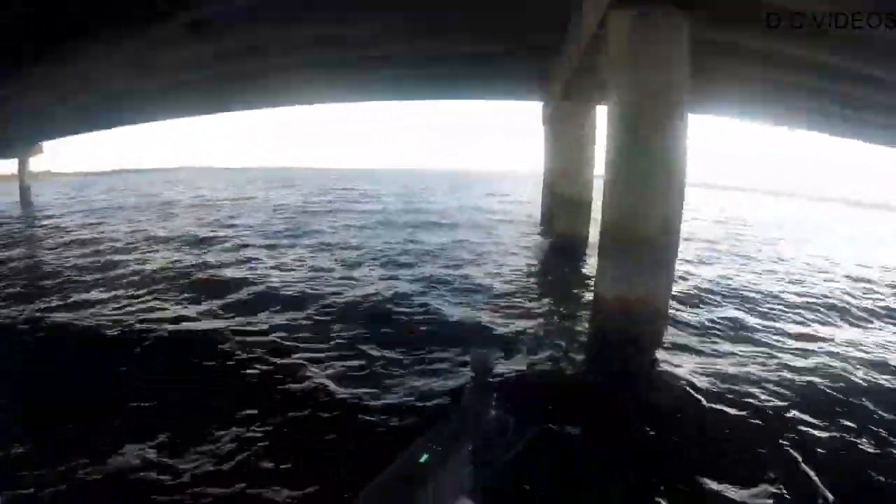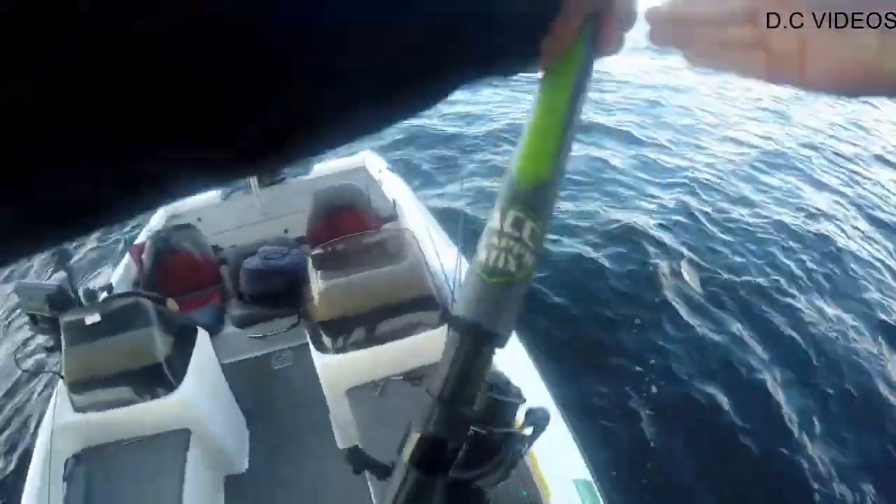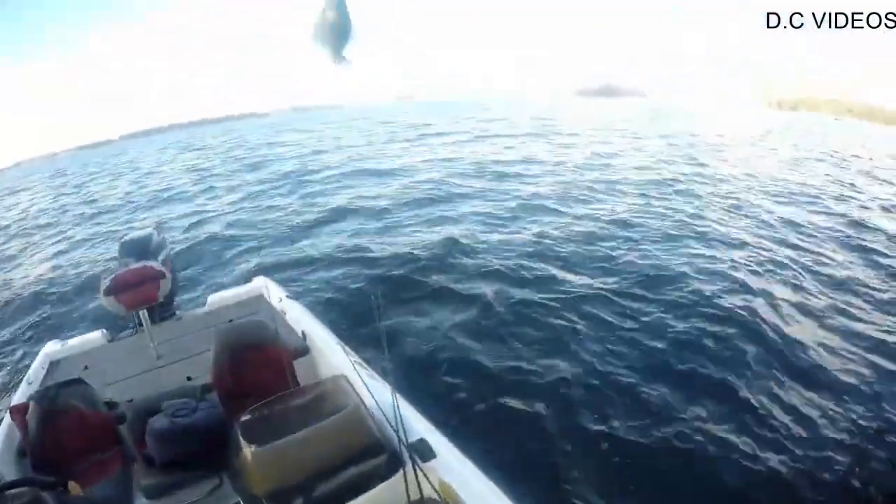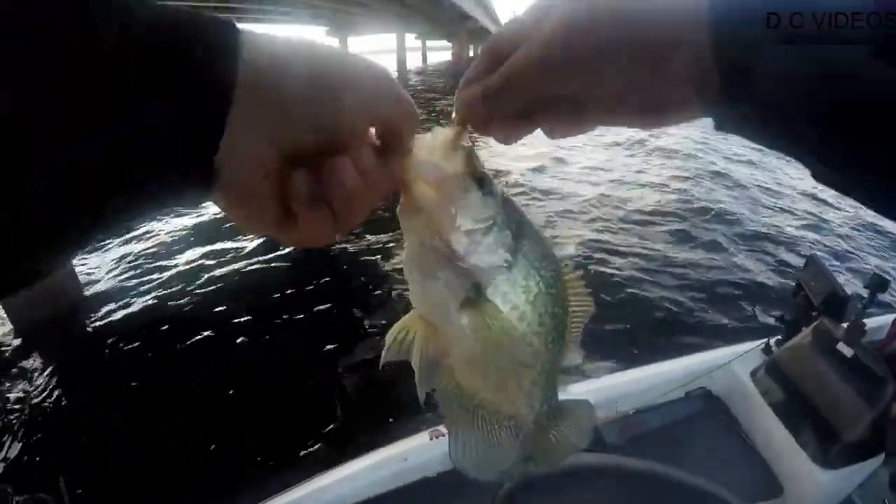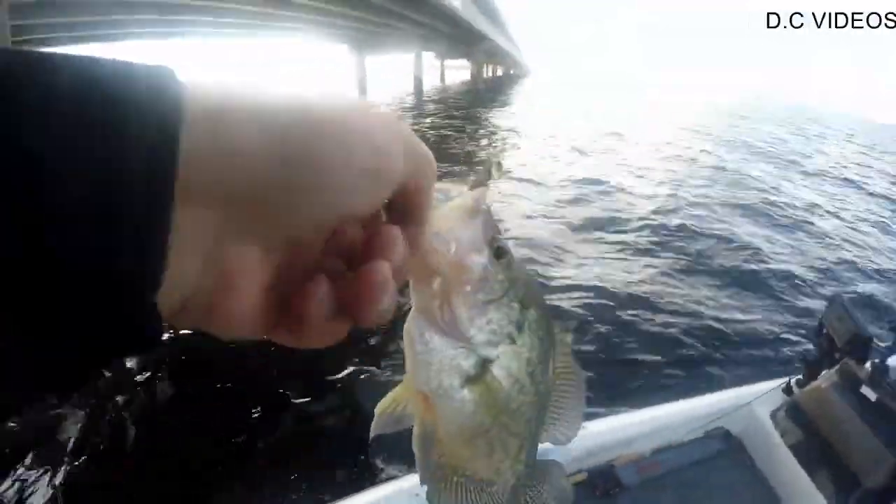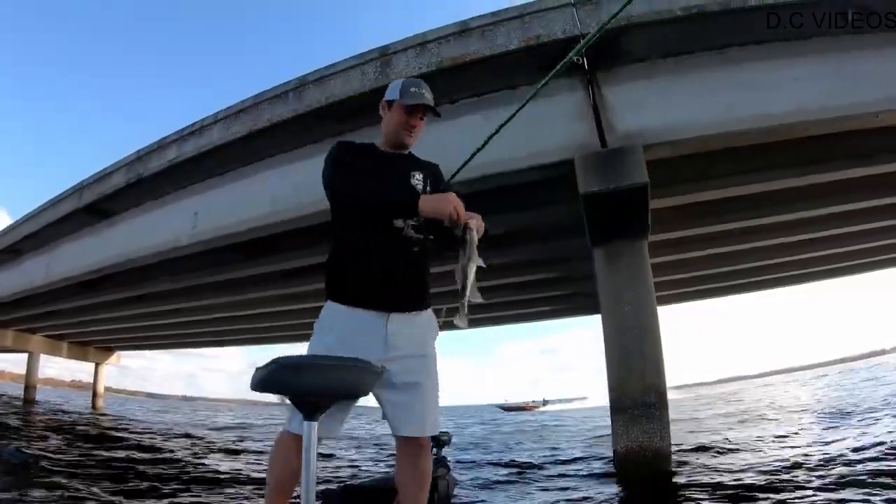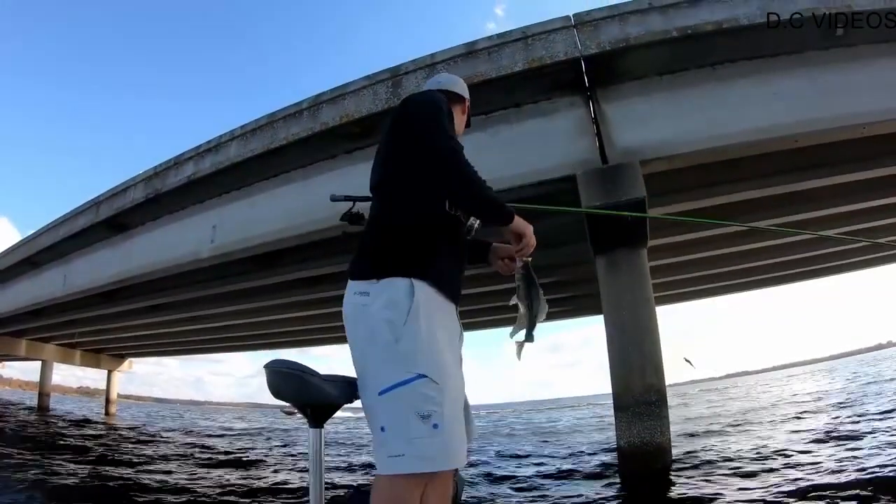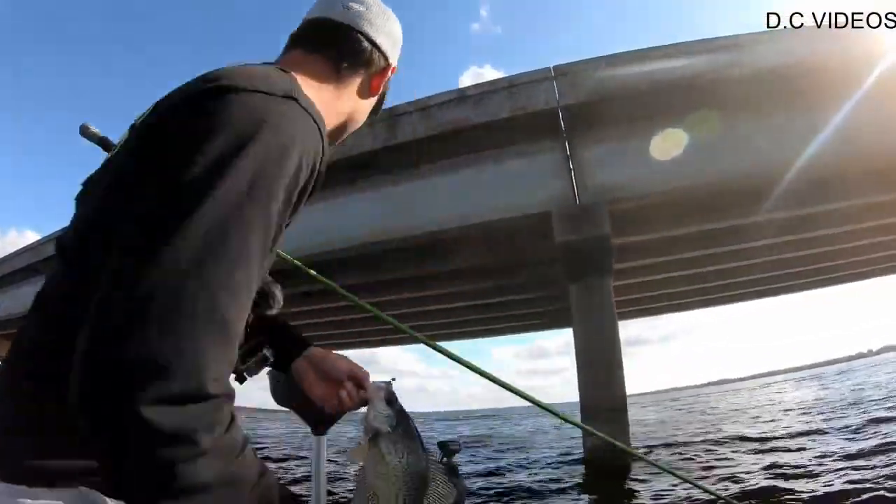There he is. Got him. This might be a white crappie. Oh my goodness, that's a good one. Black crappie on the bridge. Solid one too. Oh man, they are some fatties. Probably should not have held that up while that guy was going past, but oh well.